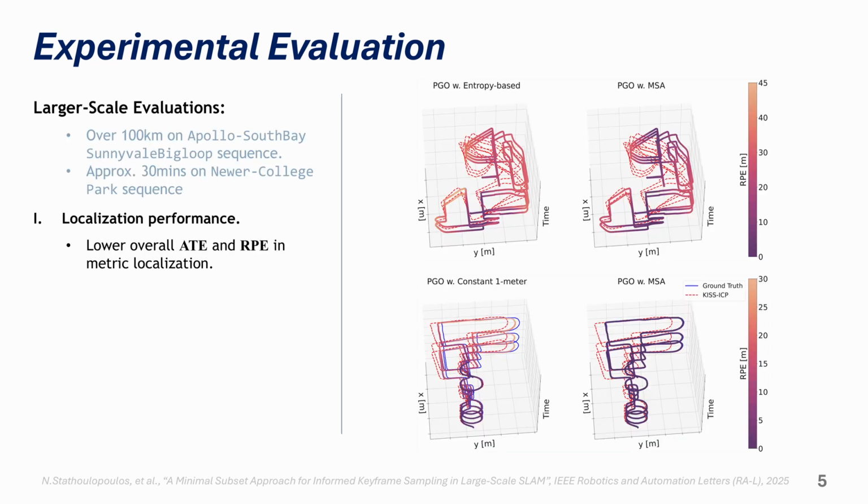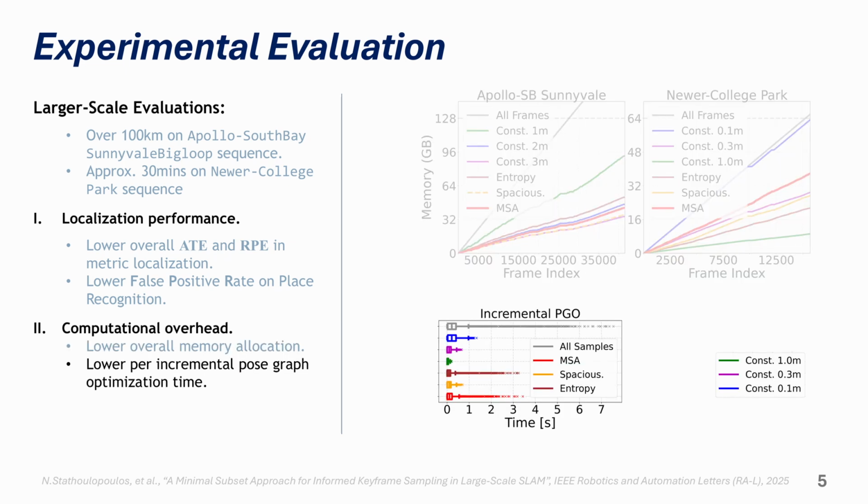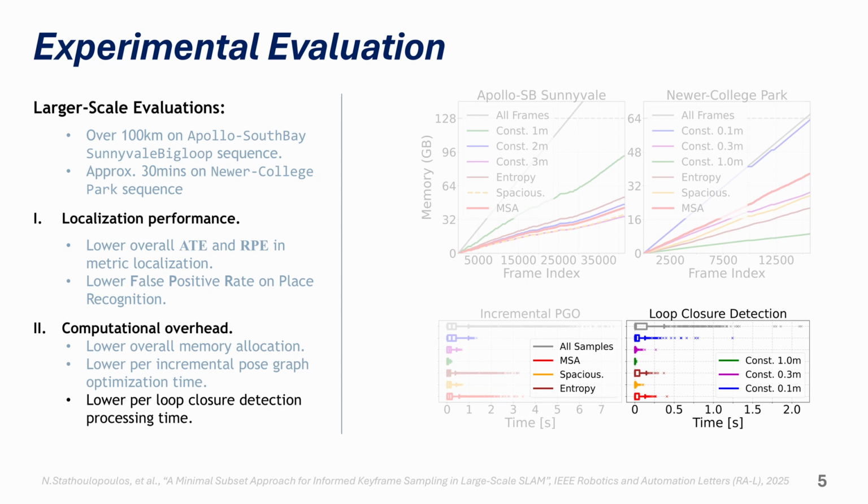The experimental results show that the overall absolute trajectory error, the relative pose error after incremental pose graph optimization, as well as the false positive ratio of place recognition, are lower than those of other adaptive methods, such as entropy-based approaches. Additionally, we demonstrate that keyframe sampling can significantly reduce memory overhead by minimizing the number of keyframes. This leads to improved processing times for both incremental pose graph optimization and loop closure detection on a per-frame basis.